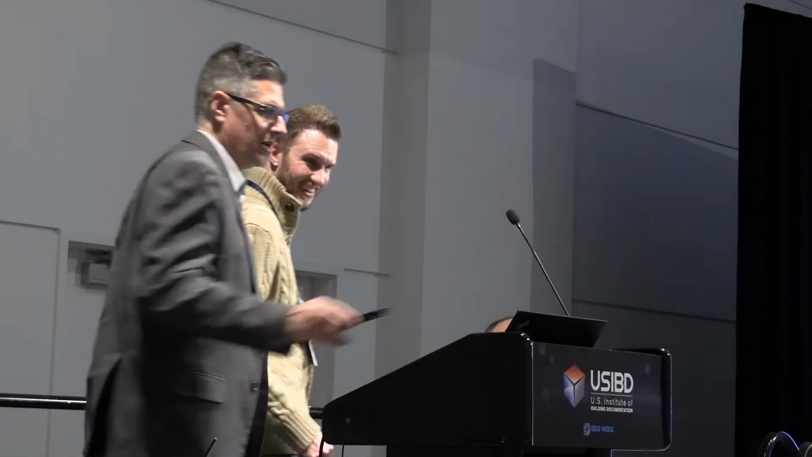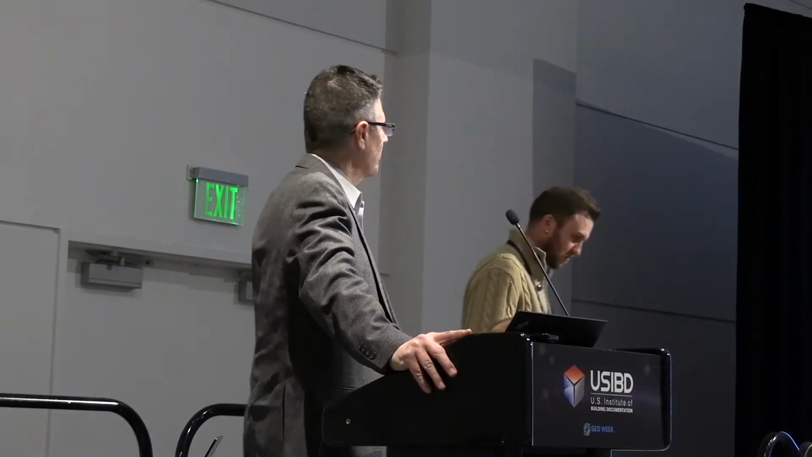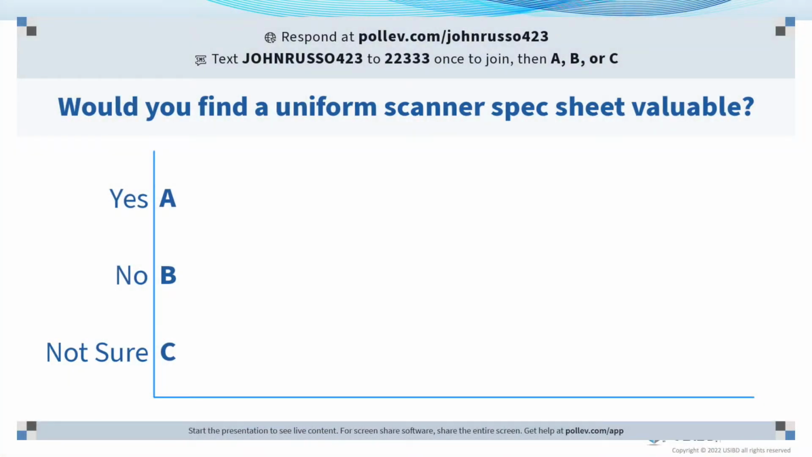So what we want to do today, we're going to try this out. It's something called Poll Everywhere, and we want to get your engagement on this. Hopefully this works. If not, we'll just do a show of hands. Would you find a uniform scanner spec sheet valuable? A lot of hands went up on that. That's really good news for Chris here because he did a really good presentation on that before.